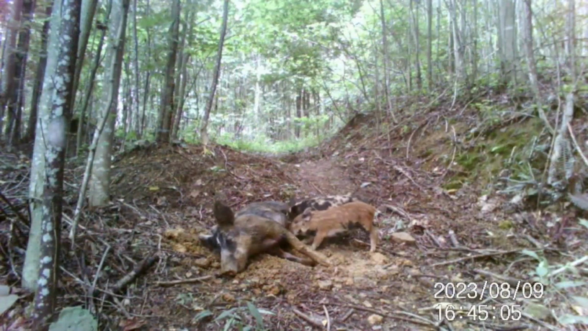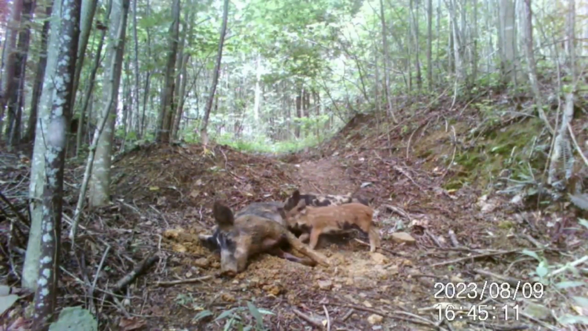This trail camera video is rather fascinating. The video shows two wild piglets suckling on their mother. The mama boar is heard grunting while lying on the ground as the piglets are having a feast. Poor mama boar seems to be really tired, perhaps from caring all day for these little guys. It is a remarkable and rare footage not many trail cameras get to catch.